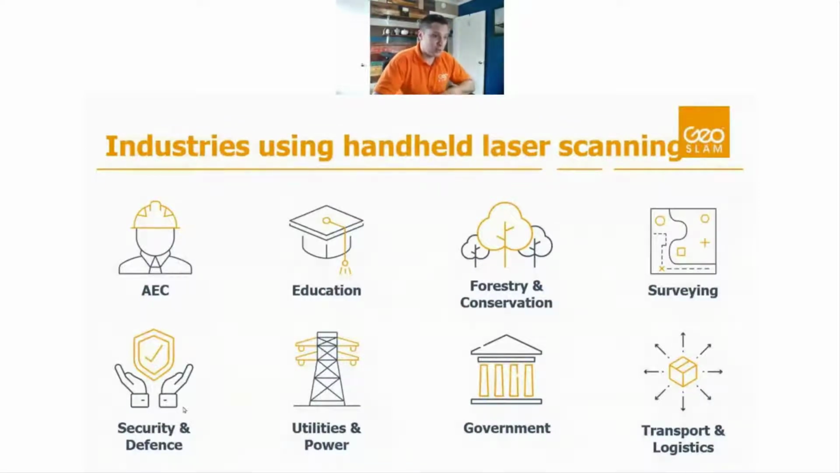Forestry works really well in organic environments and capturing forestry data. Surveying data, just traditional survey of land or buildings, things like that, ties really well into survey networks as well, control points and things like that. We'll talk about that a little bit more in a second.